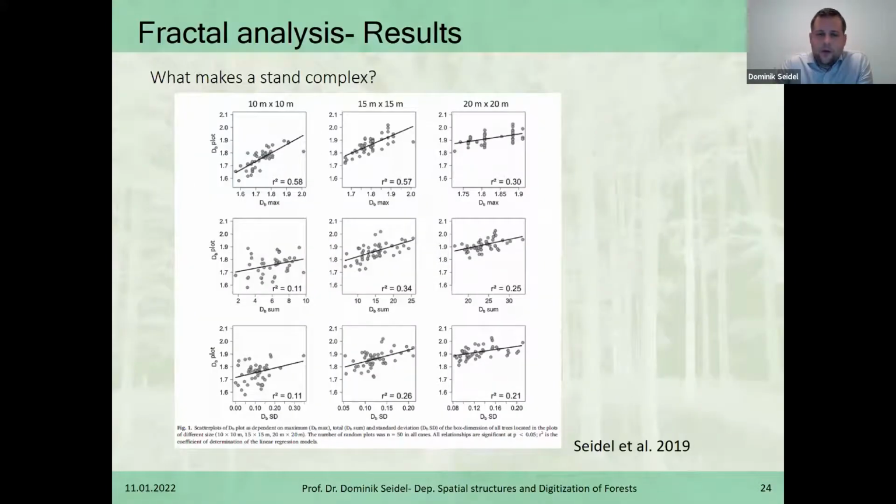We then thought, okay, this is all logical on the tree level. What about the stand level? And we looked at the stand level. We tested stands of different sizes here. So we have small subsections of the forest. Basically, on the left column here, you see 10 by 10 meters, then 15 by 15 in the center, and all the way up to 20 by 20 meter forest sections mathematically perfectly cut out of the three-dimensional data. And we related the complexity of these plots, forest plots or forest subplots, forest sections, whatever you want to call that, here on the y-axis, with the different parameters of individual trees being shown here on the x-axis.